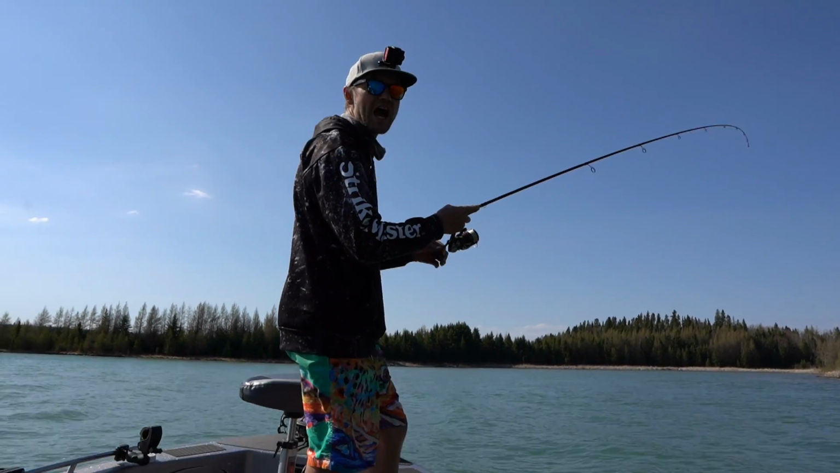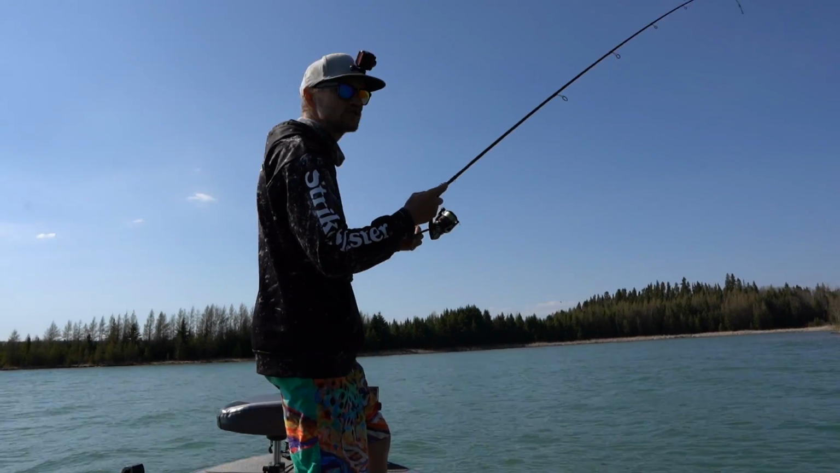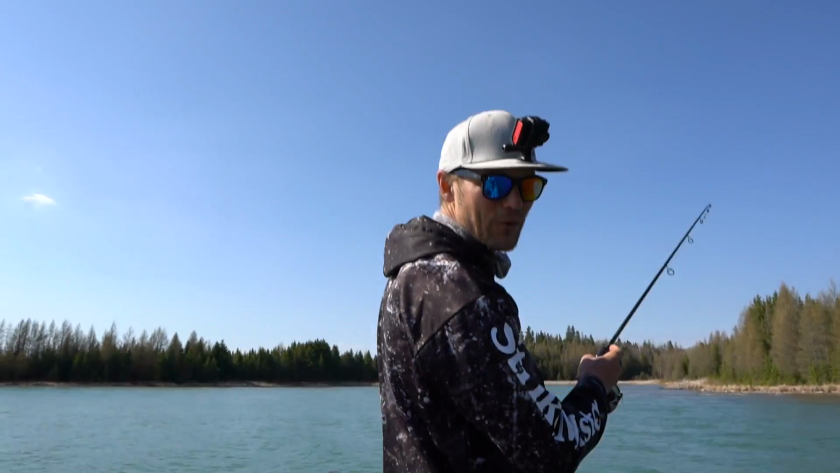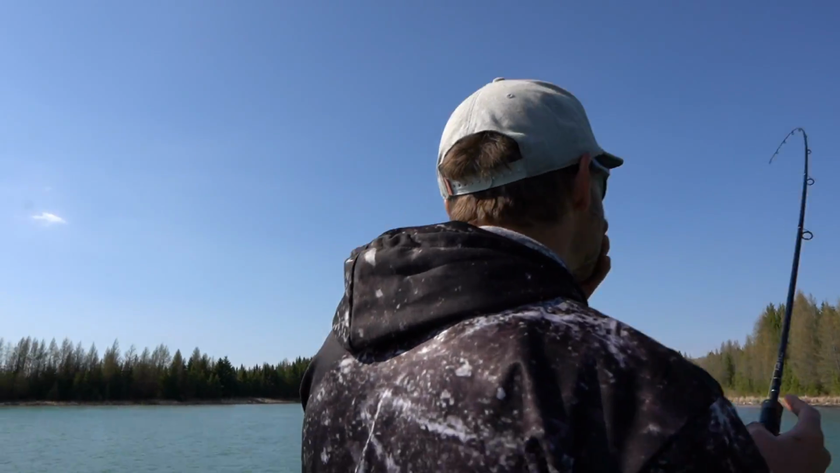Michelle, if this is a splake, I am going to lose my mind. Were those orange fins or red fins? I think it's orange fins, like your shorts. Like a splake or like a brown? Like a splake. Oh my goodness.